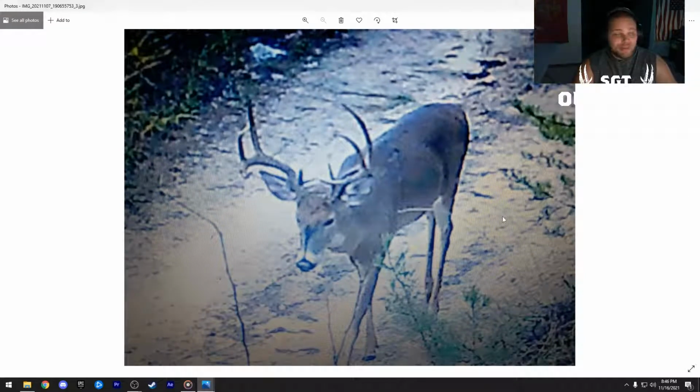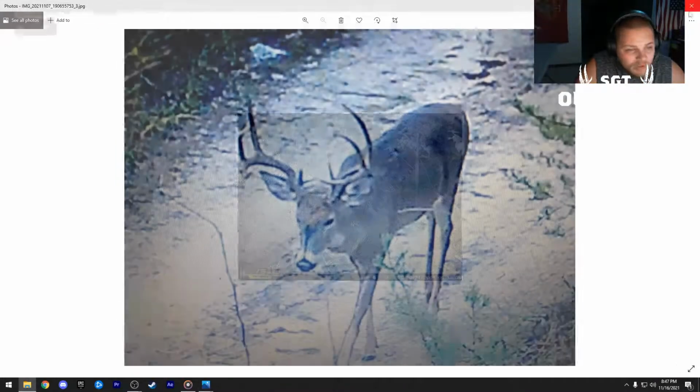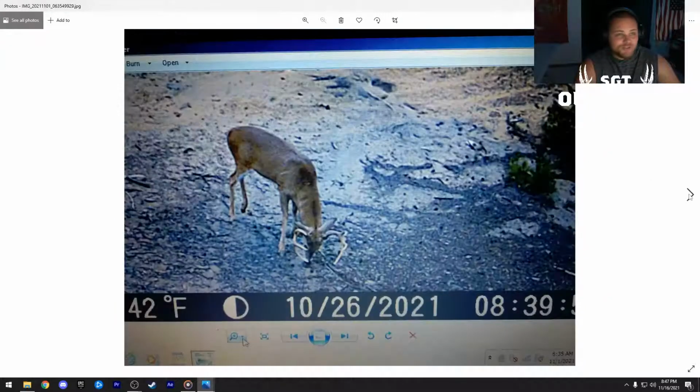I'm assuming from the angle of this picture, these two are the same buck. I could be very wrong. But I don't know if I am. One, two, three on that side. Oh yeah, that's the same buck. It's a great looking buck. I'm going to guess this buck is from the south, though. We already pulled on him. But what a stud. I'm not passing, that's for sure.